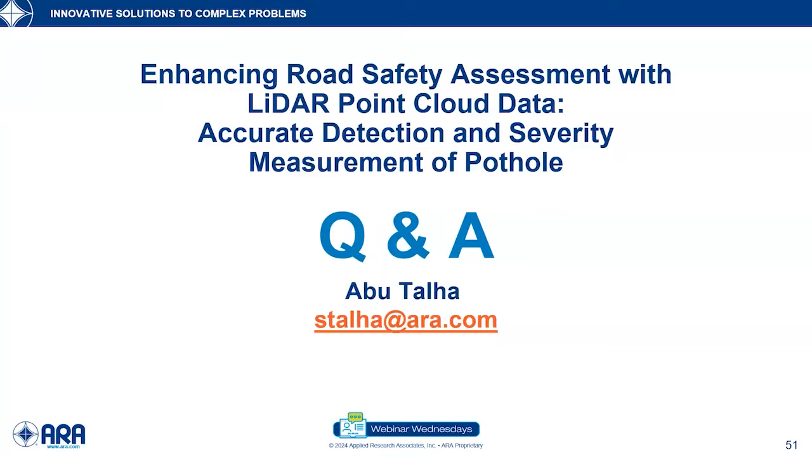Okay, next question is, did you compare the capabilities of the sensor used in this study versus sensors used on passenger vehicles for self-driving applications? This is in reference to real-time distress detection.